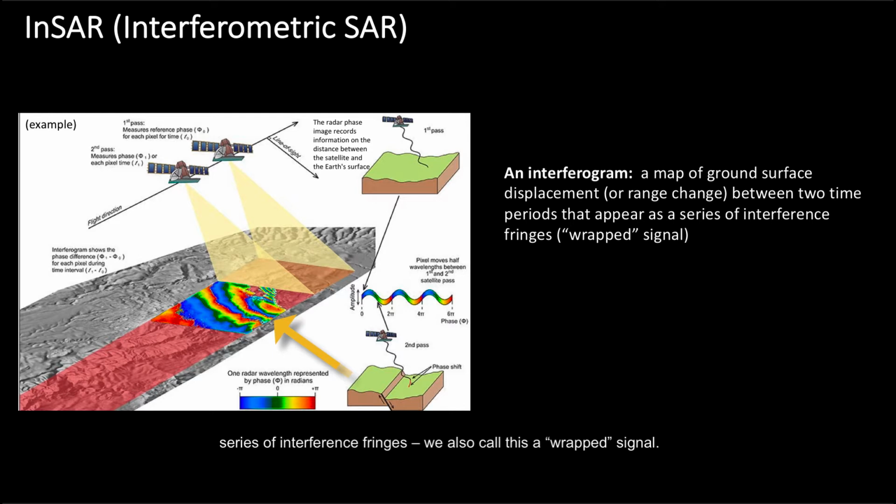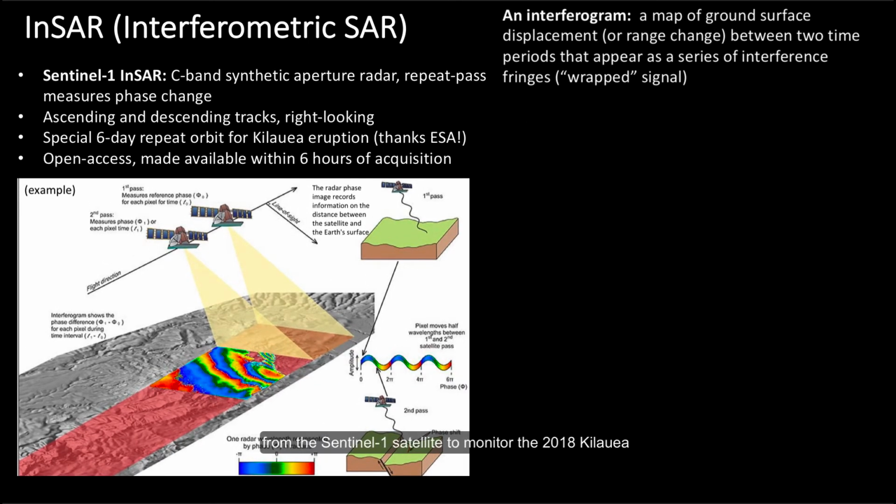We also call this a wrapped signal. And each set of fringes represents a quantity of displacement, say 3 centimeters, in the satellite's line of sight direction that is dependent on the satellite's radar wavelength. So our group primarily used SAR data from the Sentinel-1 satellite to monitor the 2018 Kilauea eruption. The C-band Sentinel-1 satellites, which are operated by the European Space Agency, or ESA, provided a special 3-day coverage. This equates to really a 6-day repeat orbit of the 2018 Kilauea eruption.